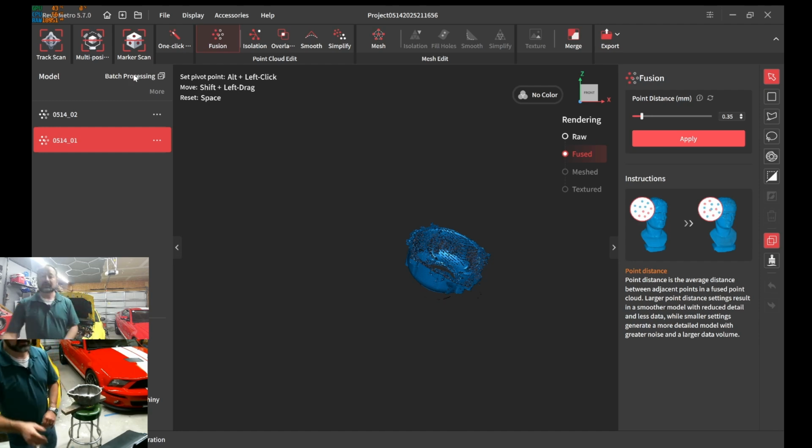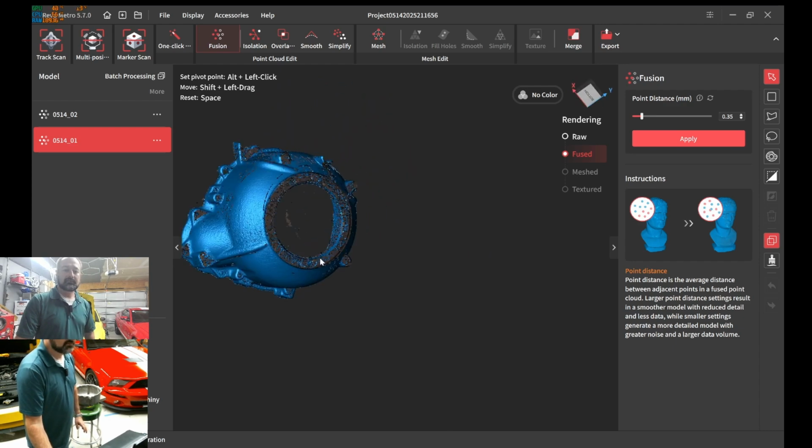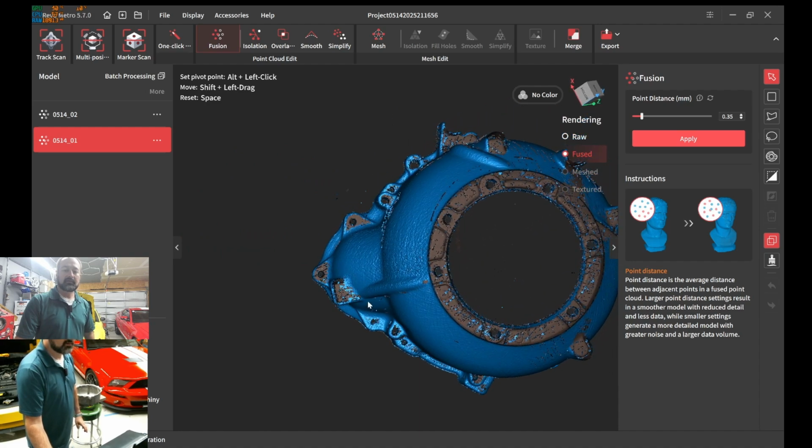Okay, so now that's completed. Let's go ahead and look at what we got. Nice and crisp. So I got a little bit right there that I might have missed.